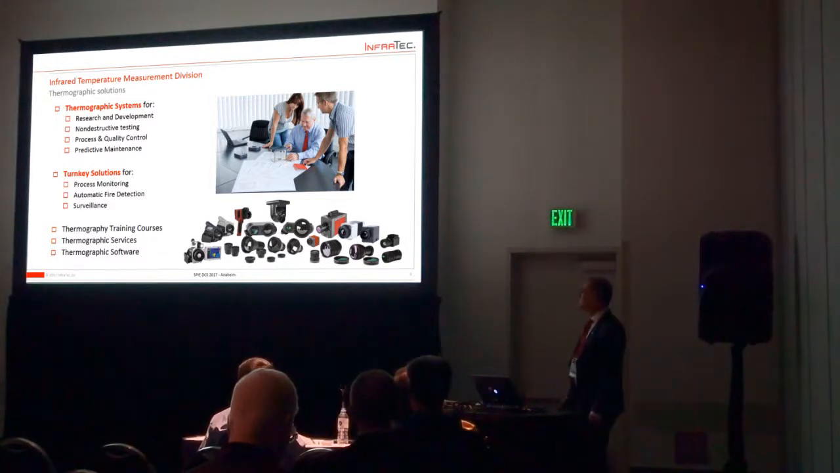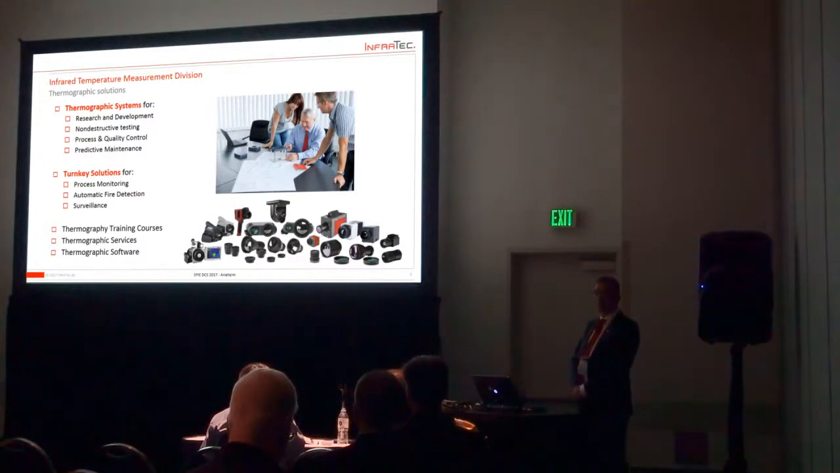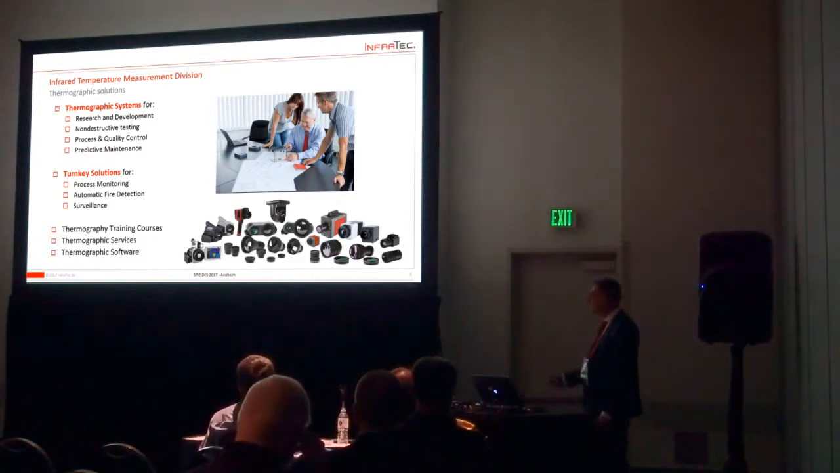The second division is the infrared temperature measurement division, where we mainly do thermographic systems for research and development, non-destructive testing, process quality control, predictive maintenance, and these are the main fields. We are also offering turnkey solutions for process monitoring, automatic fire detection, and surveillance.